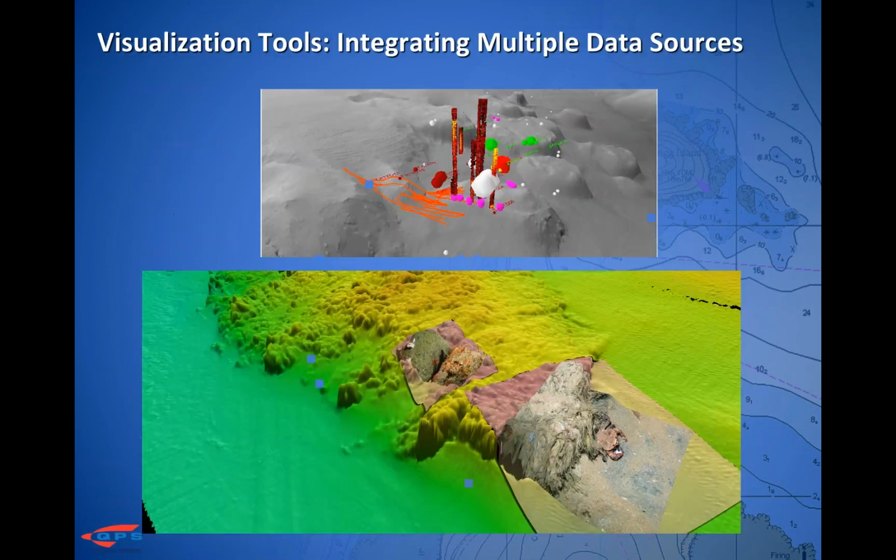These are a few other examples of ways you can get a little creative with data integration. The top image shows ADCP cast point data with backscatter overlaid in bathymetry. The bottom image shows habitat imagery of benthic fauna, sponges and some crabs overlaid in the bathymetry. And it gives you a really good look at what those high relief areas popping up in your bathy actually are. And it also gives you some contextual information.